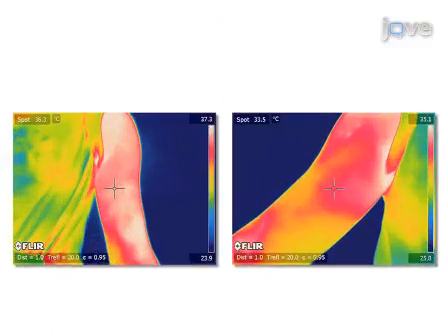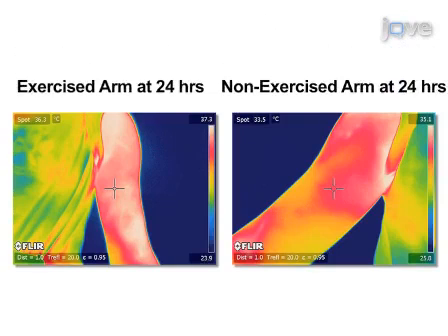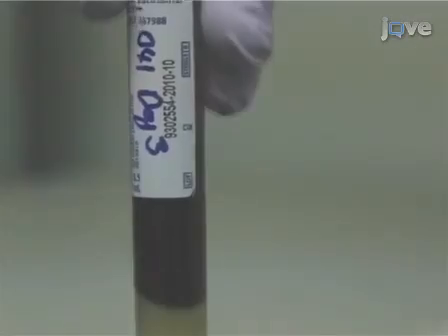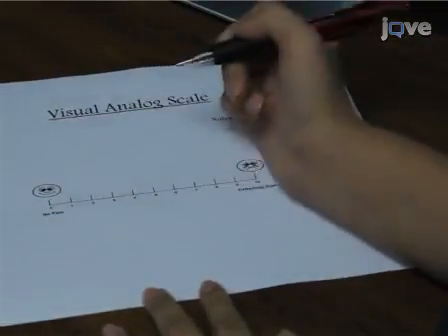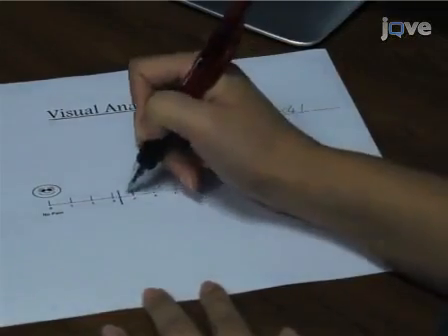The final step is to take images of both the exercised and non-exercised arms at 24 and 48 hours after the exercise. Blood is collected, and the visual analog scale is administered at several time points after the exercise to verify the pain intensity.